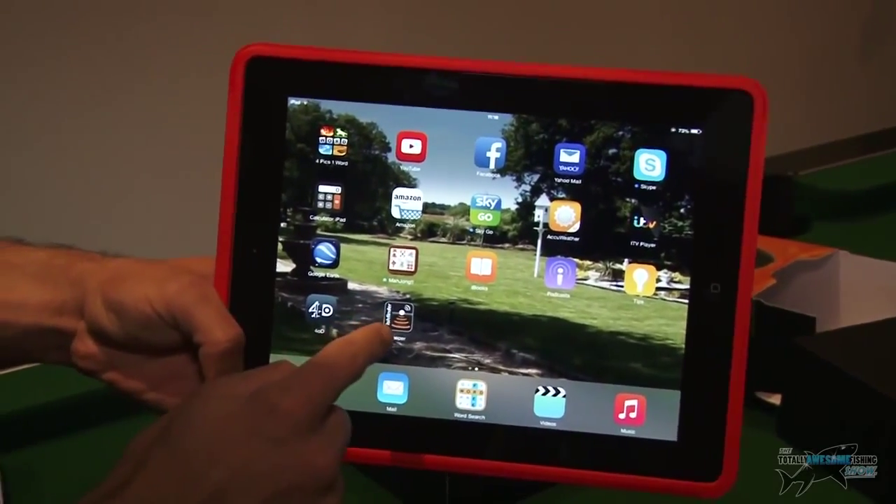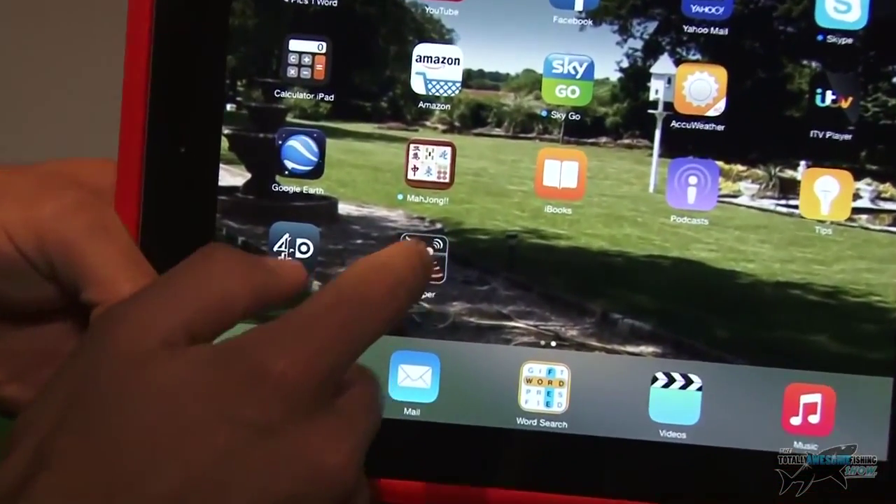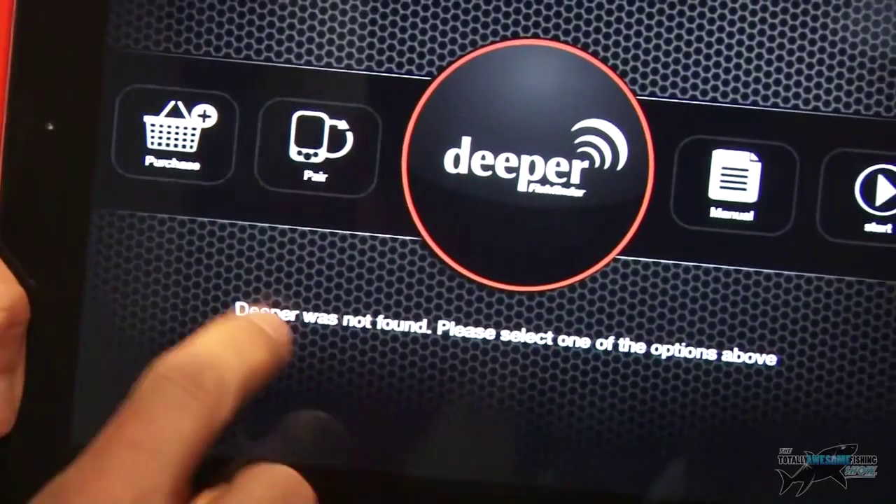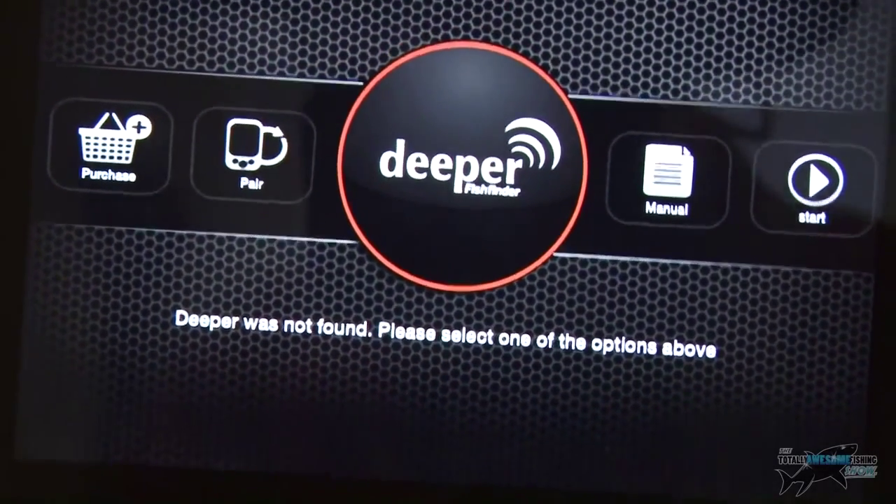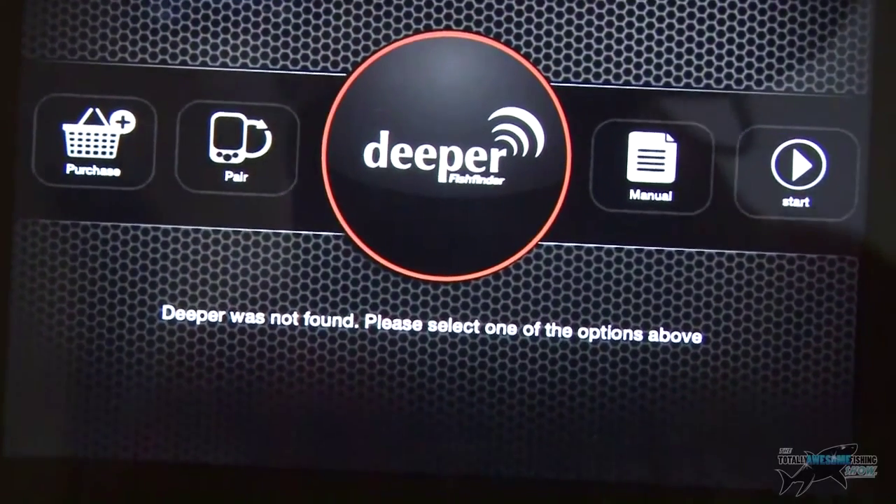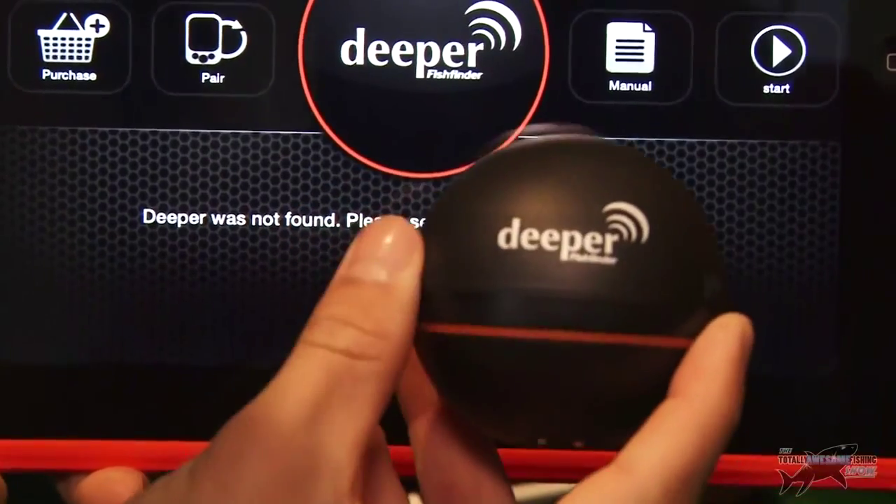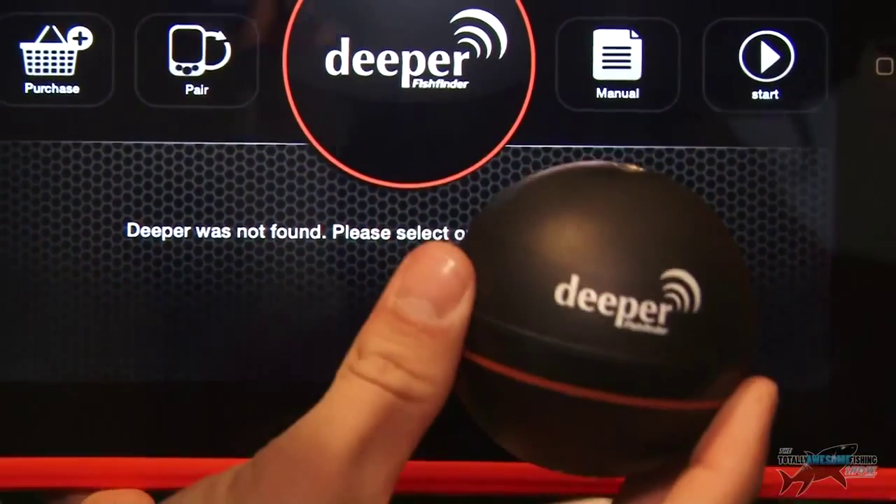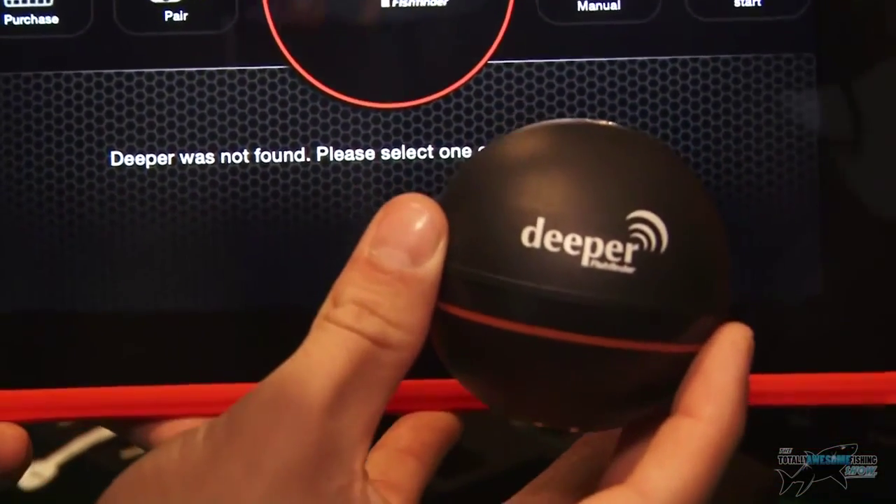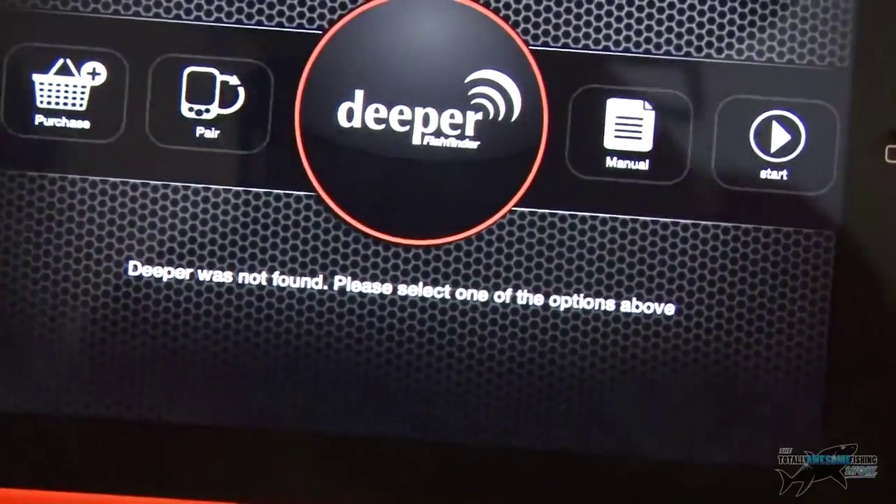Well, I've got the app downloaded here. It's a free app downloaded from the App Store. It's called Deeper. So I click the app there. It's got a nice home screen, and it says here, Deeper was not found. Please select one of the options above. The reason why it's not found is, A, I've not got my Bluetooth turned on, and B, the actual device itself doesn't turn on until it touches water, which I think is really clever, because it kind of saves battery. So we'll test the actual device out later, but what we can do is have a look at the simulation, because they have a simulation on the app.